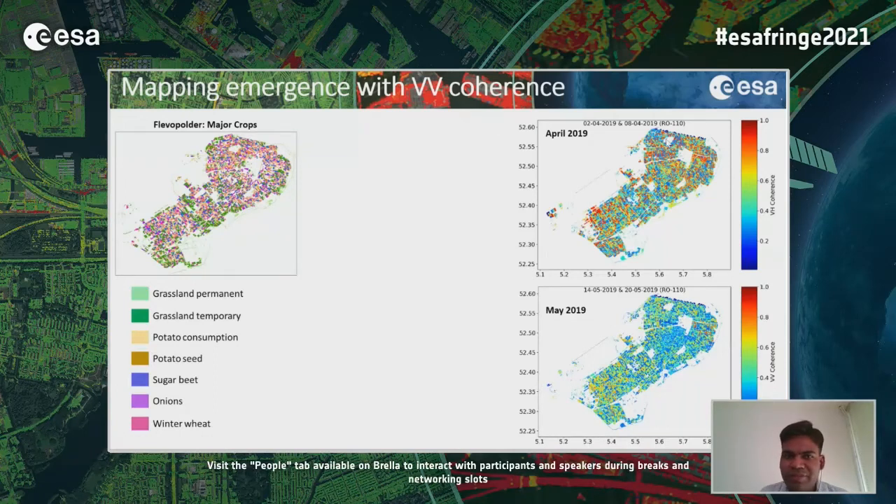The first one I'm going to show here is mapping crop emergence date in VV pol coherence. Here we can see a crop classification map over the Flevopolder. I'm just showing the major crop classes because there are more than 100 different kinds of crops grown in the region. We can see clearly from this right-hand side coherence map.